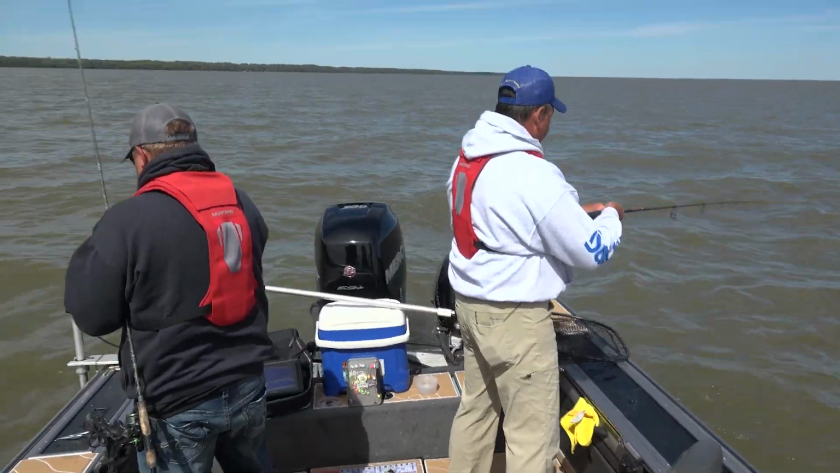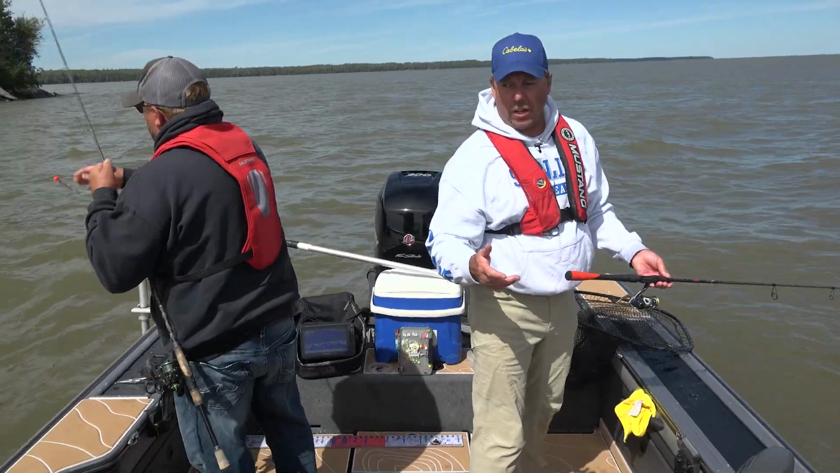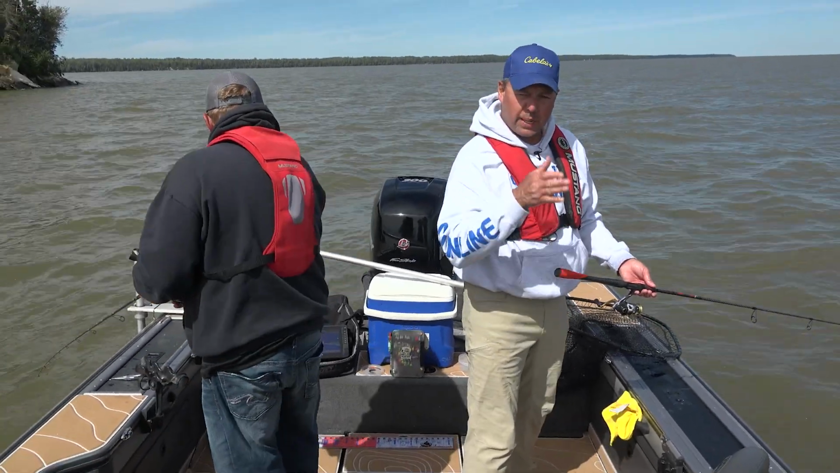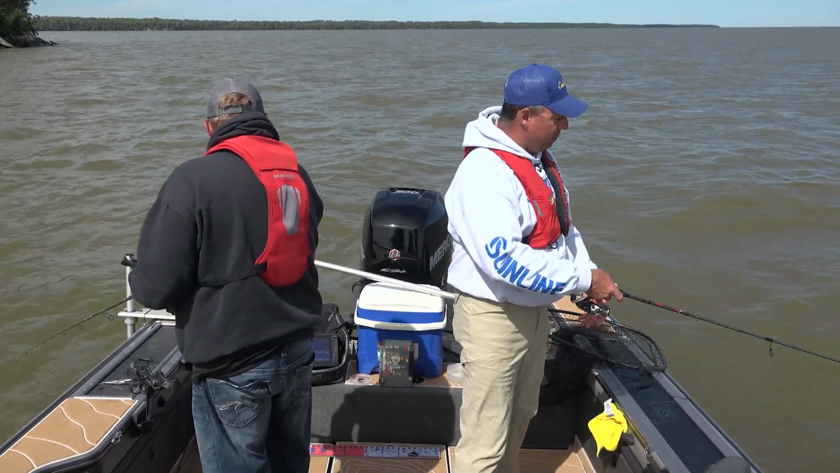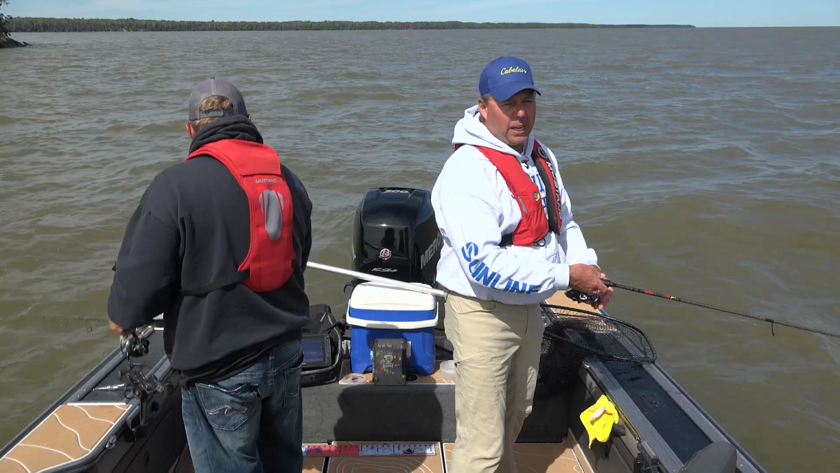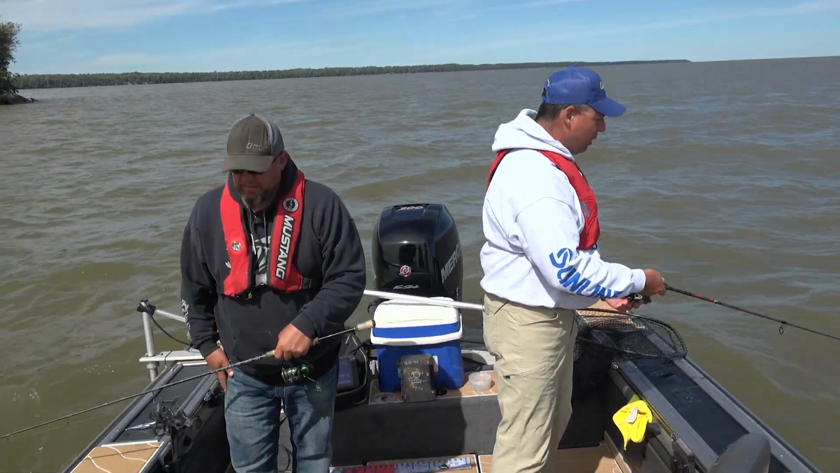Normally, you know, you fish these walleye or any walleye right on the bottom, pick it up, set it down. These ones are wanting it a foot, 2 feet off the bottom. And sometimes they chase it down as you slow reel it right to the surface. They're acting like lake trout.